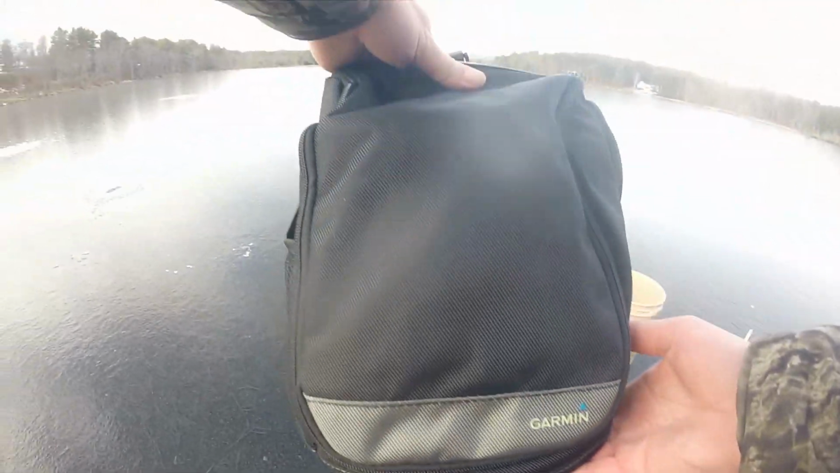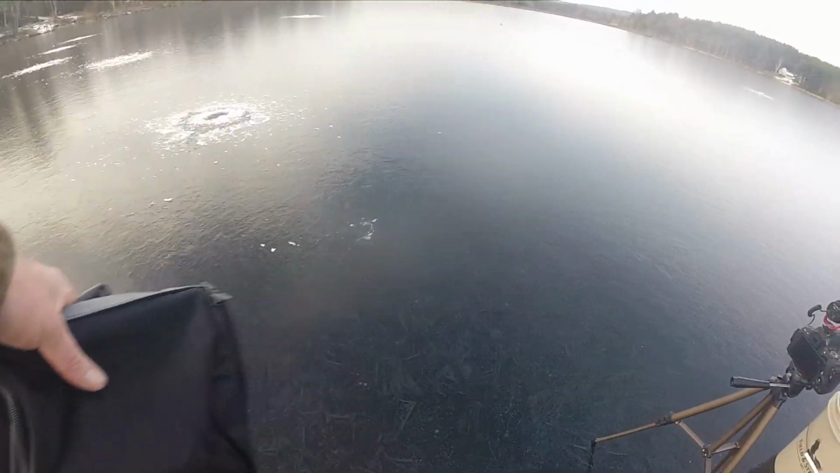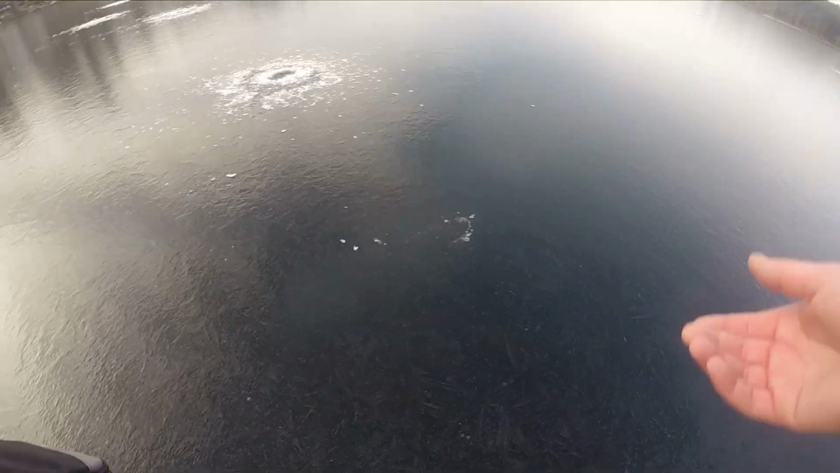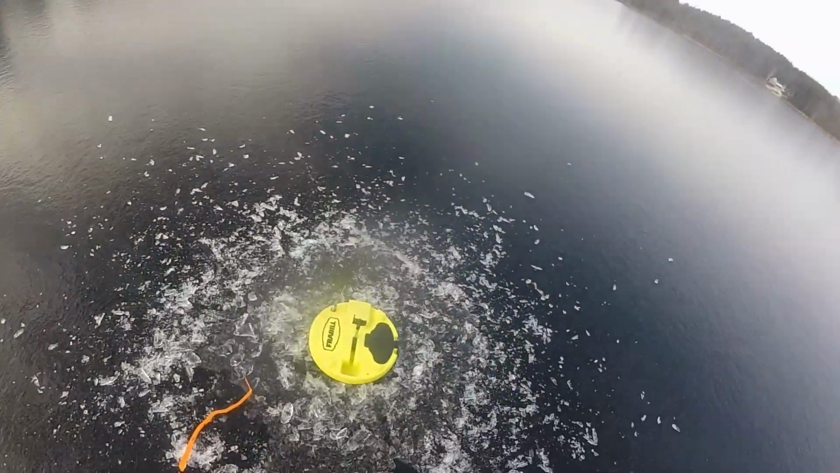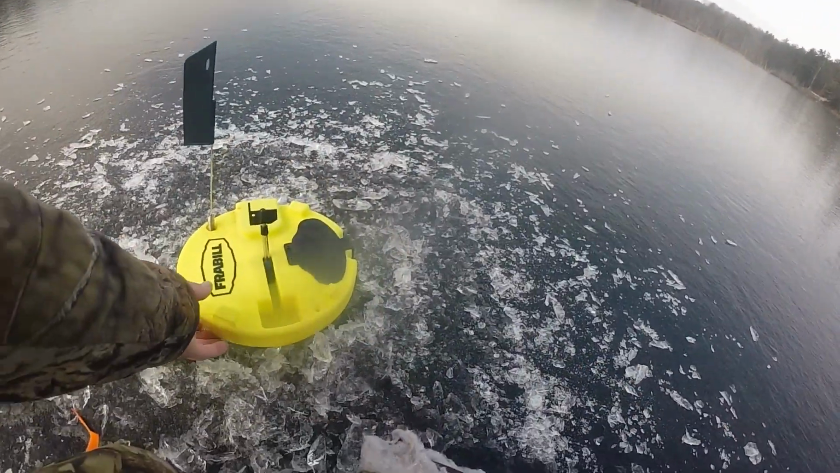One cool thing about my ice fishing game this year is that I finally bought some electronics to help me. Before, honestly, I was just guessing the depth. Enough talking, let's get this flag. Doesn't seem like anything's on it.